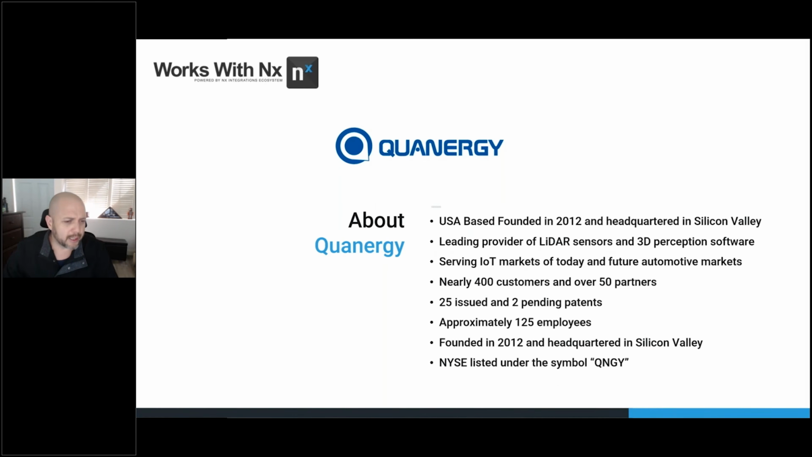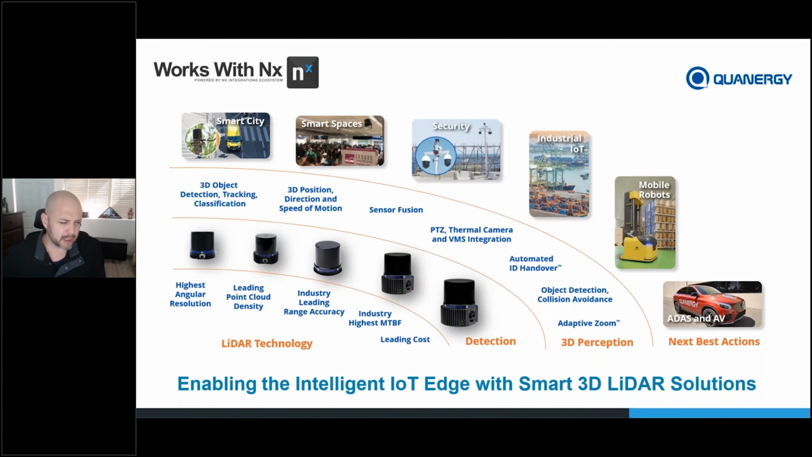Now, let's get into the product. What is this, and what are we going to be talking about today? Quanergy manufactures 3D LiDAR sensors. The difference between our sensor and a lot of the other IoT sensors you may be accustomed to is that we're able to do 3D object detection, 3D tracking and classification, with pinpoint accuracy. I'm talking about centimeter level. We're also able to do 3D position, direction, and speed of motion.